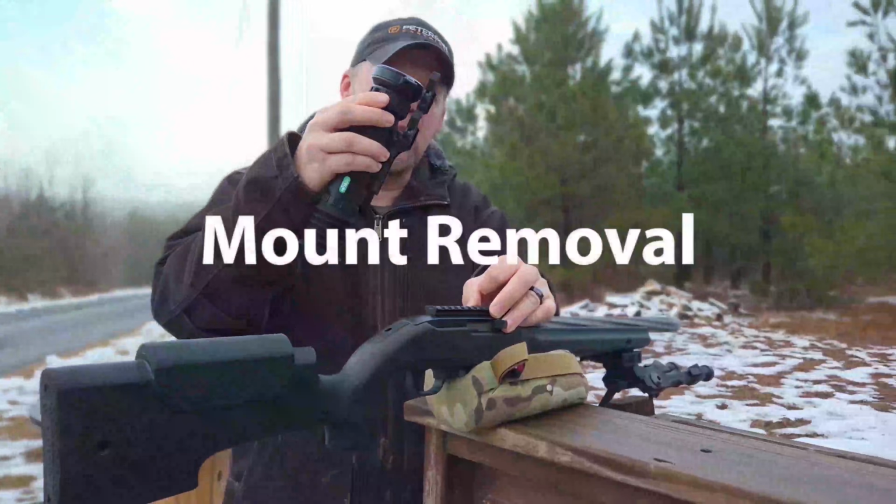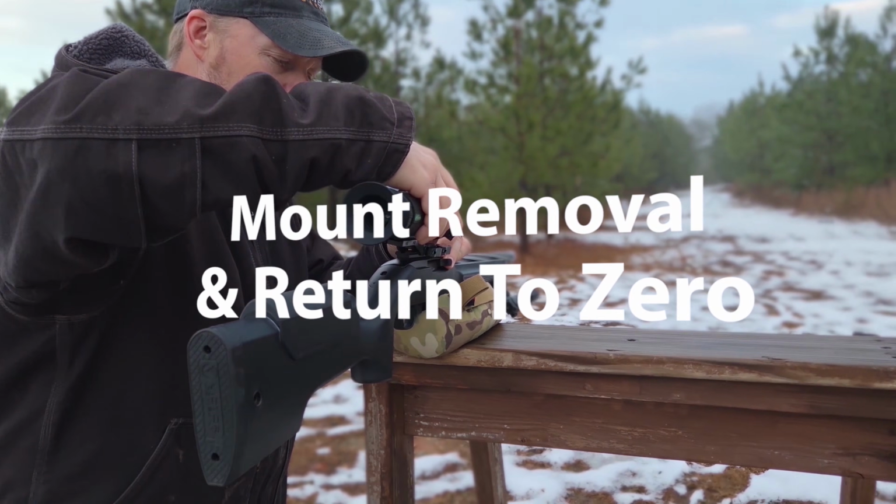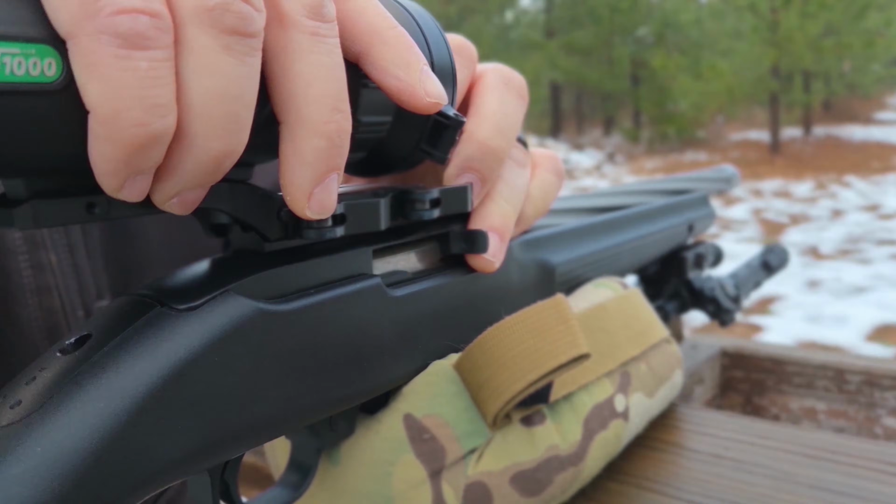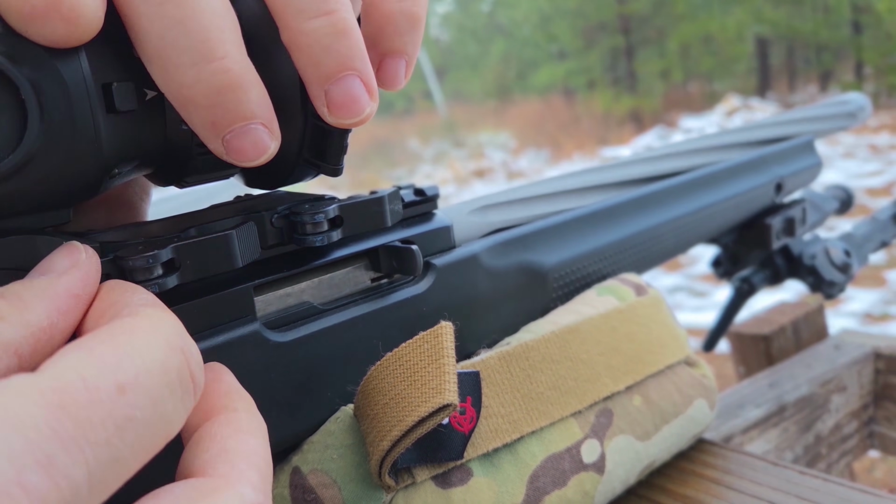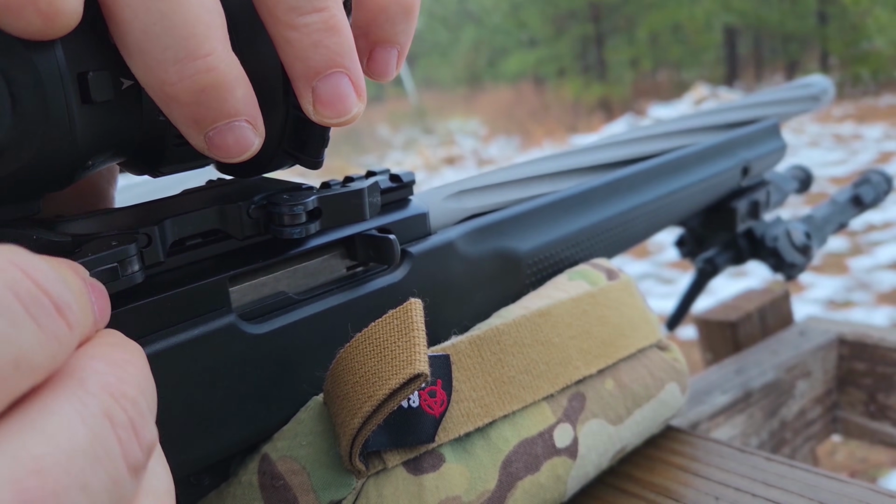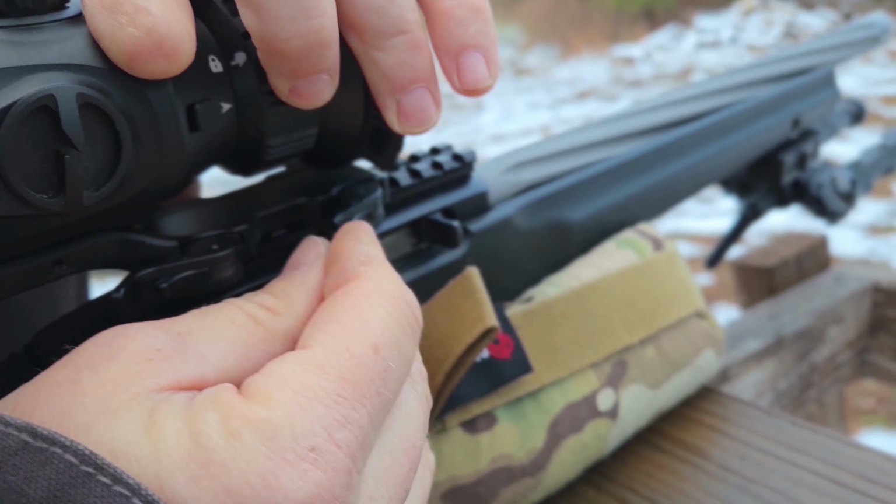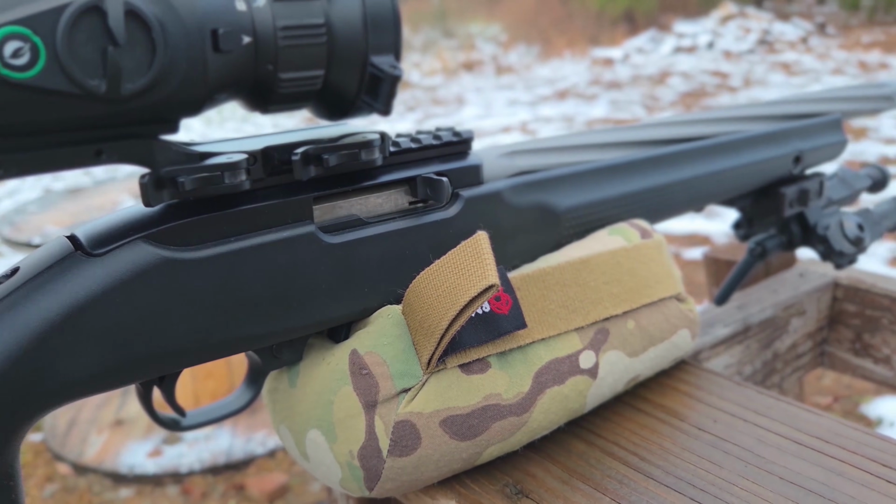As you guys can see, this mount is currently off of this 1022. What we're going to do is put it back in the same placement that we had it. We're going to press forward. These levers, we don't want them to interfere with each other. So I'm going to press back on this one, pressing forward on the lever, just like so, and it locks it in. So let's see if we can get some shots.